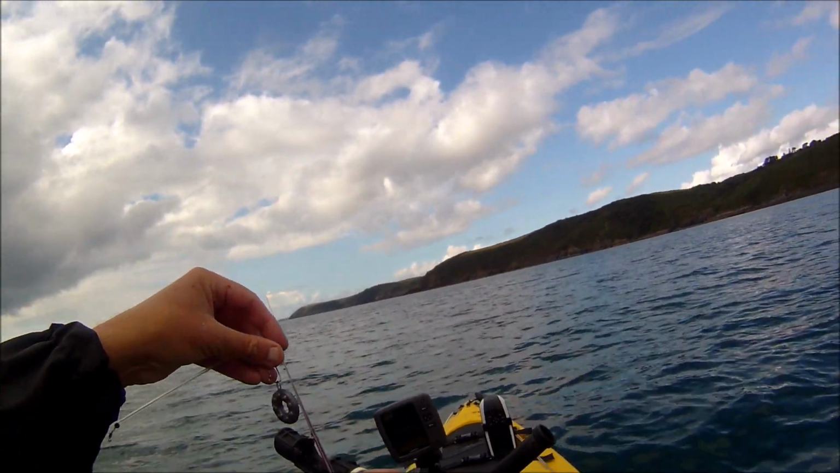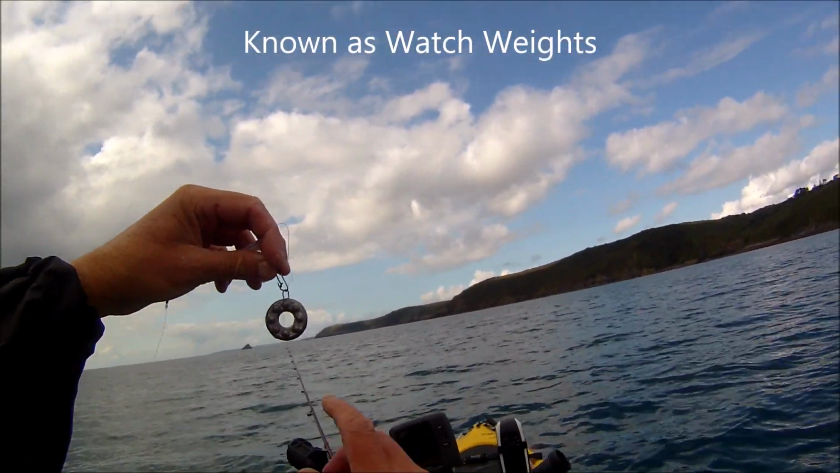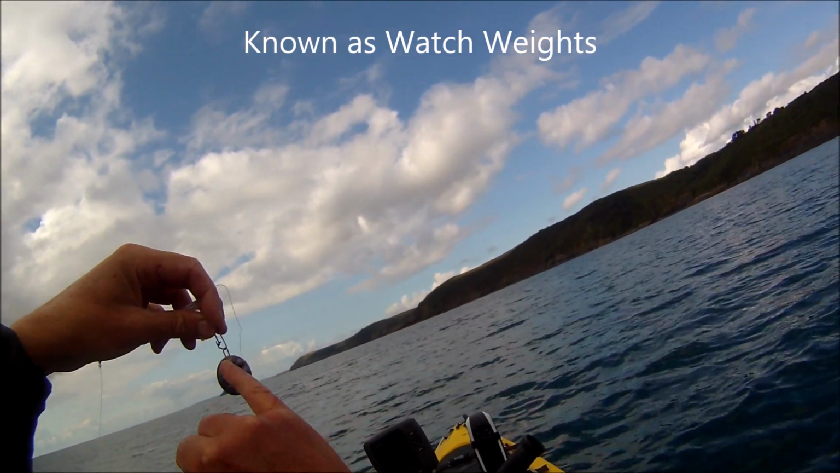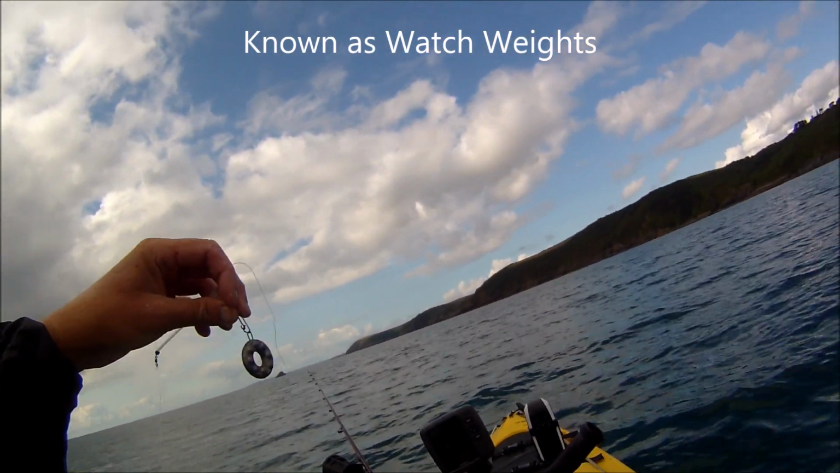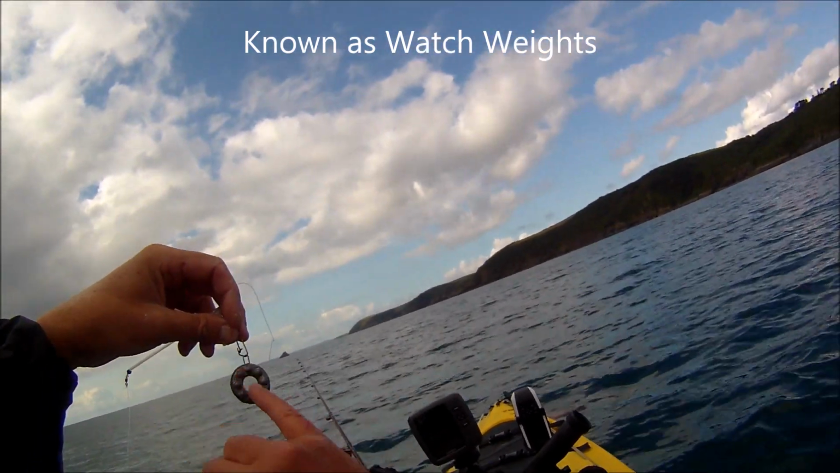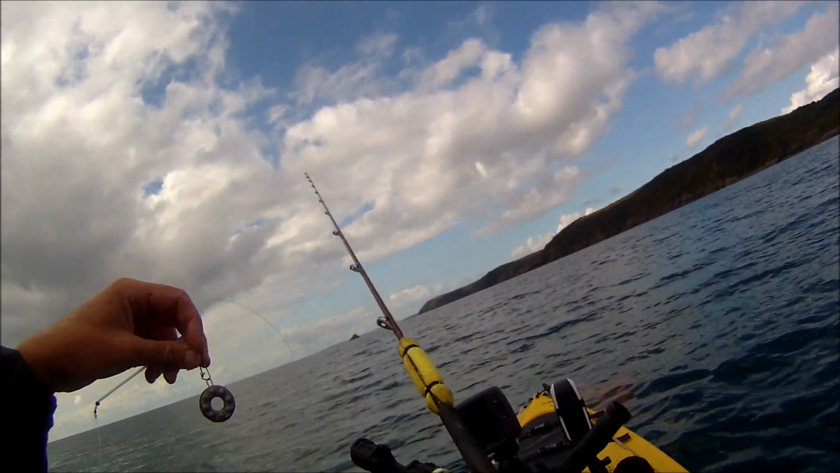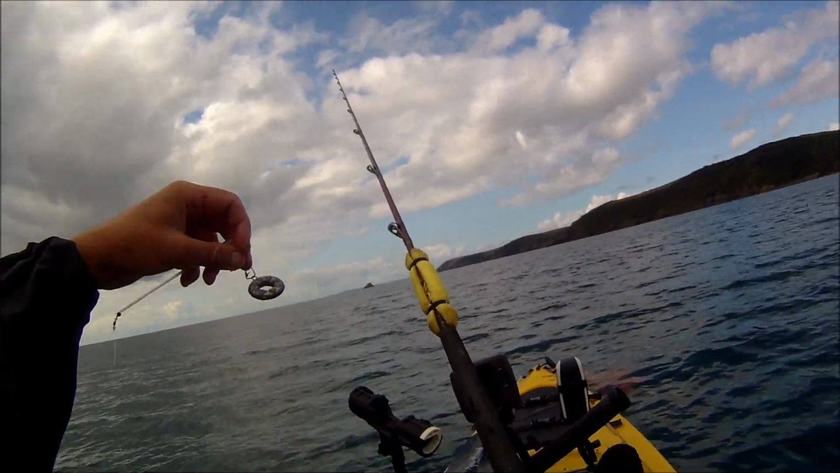Got my lead there. It's just a couple of ounces, and it's one of these leads with little bumps here. I can't remember what they're called at the moment. Rather than a plain lead, you can use a plain lead, it will still kick up the sand, but these will kick up the sand a little bit more, and again, hopefully as an added attraction to the turbot.